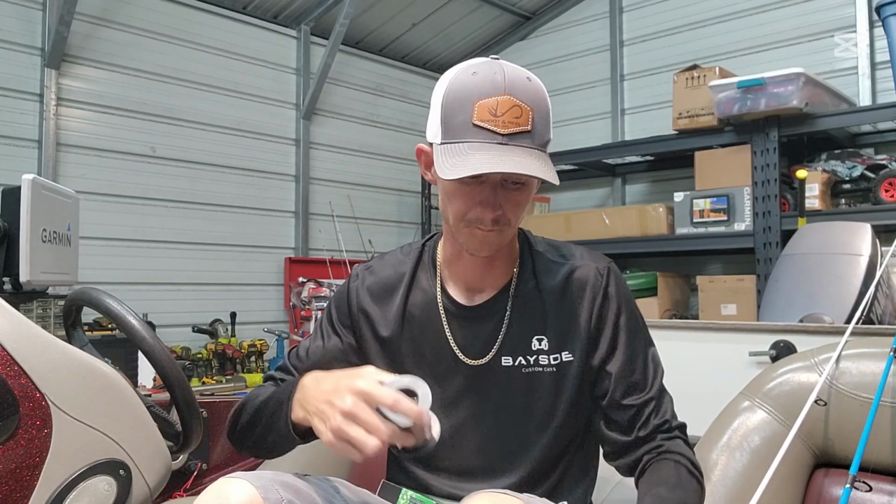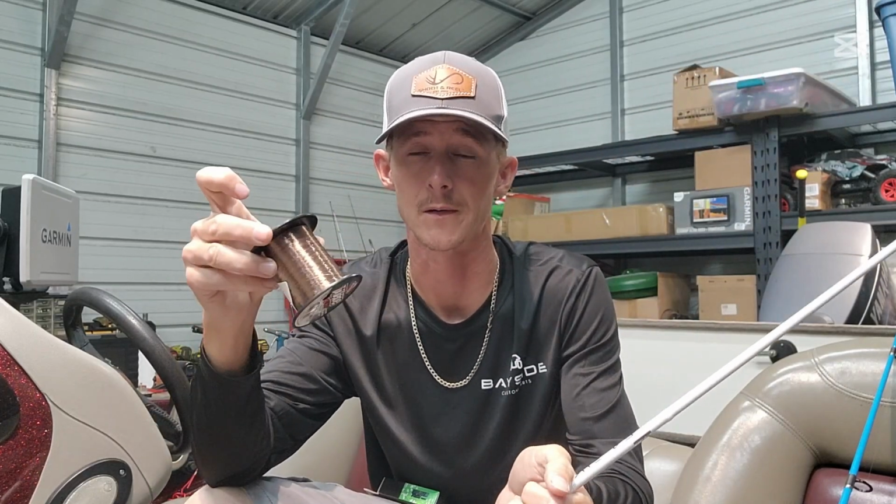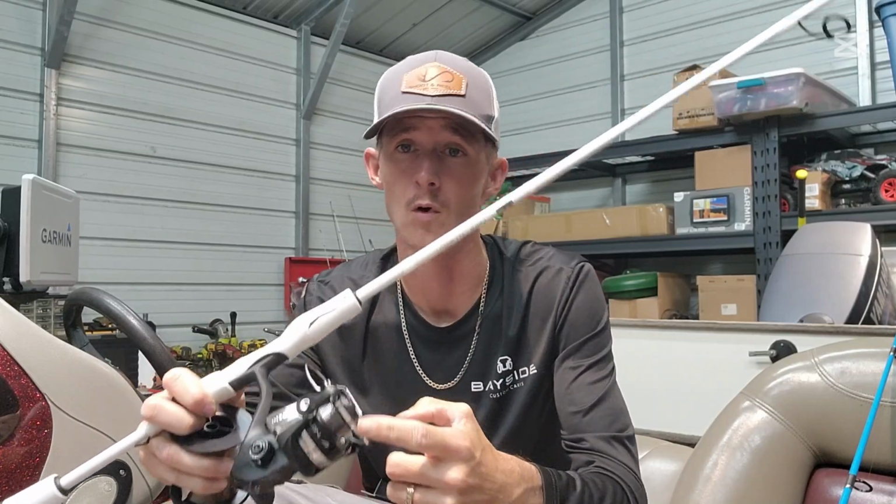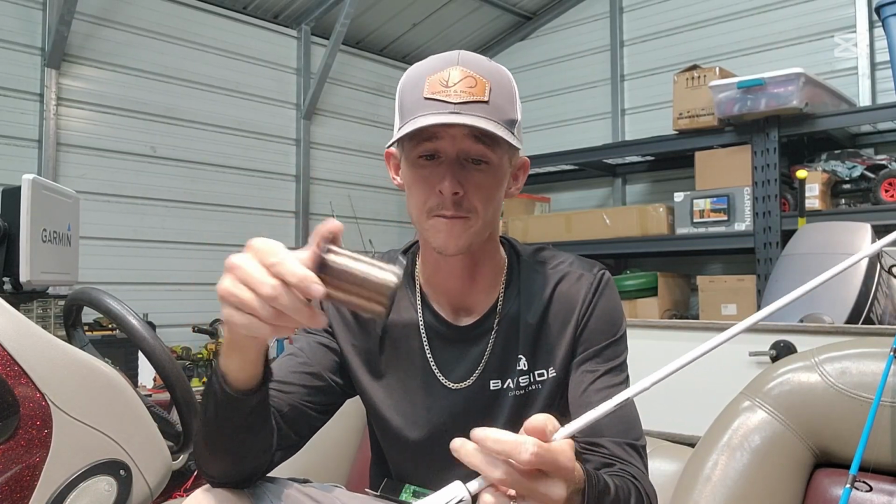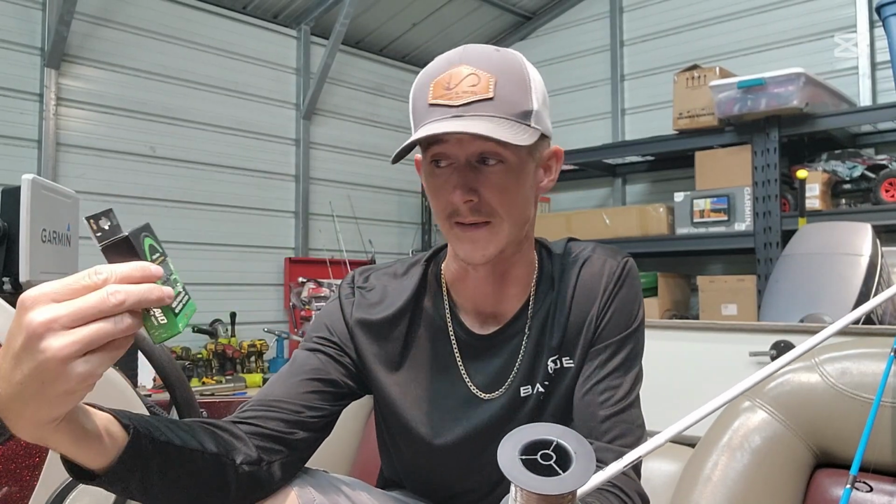well, for one, on my spinning rod, I'm going to put backing on there. Why? Because I'm not going to spool this 3000 size reel with a whole bunch of braid that I'm never going to use. So the first thing I'm going to do is put backing on there. From there, I'm going to tie that with some braided line.